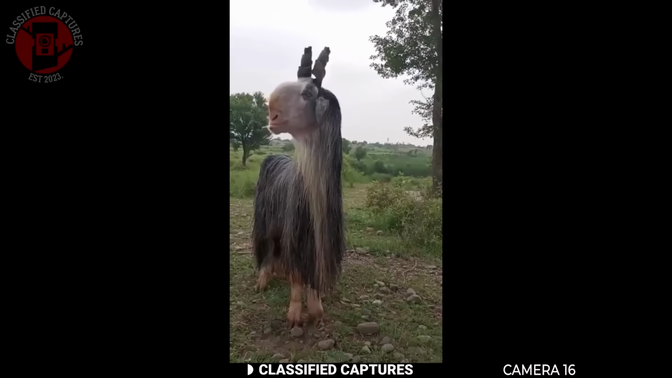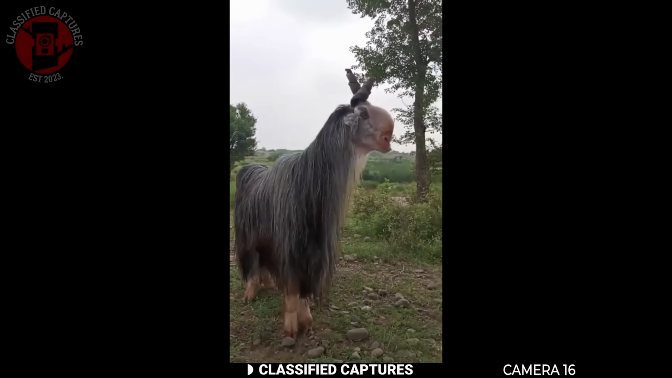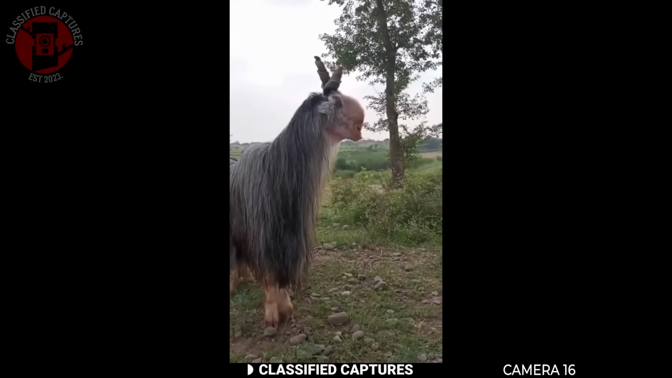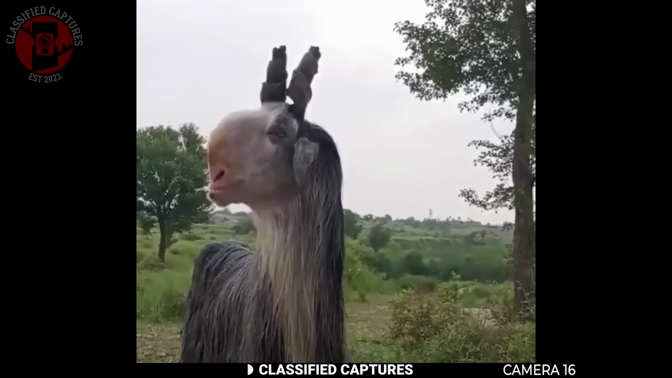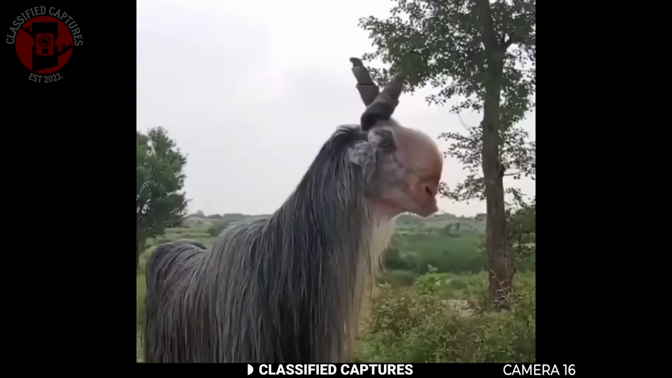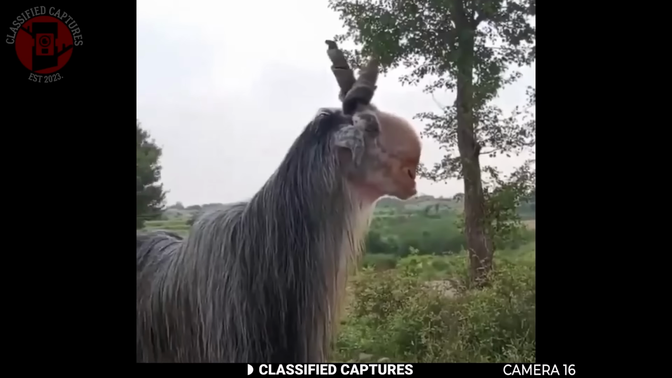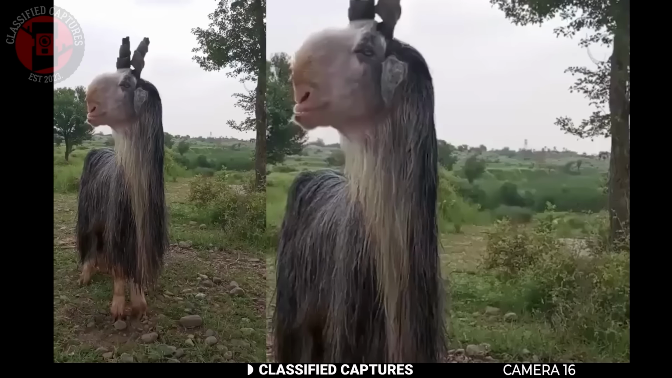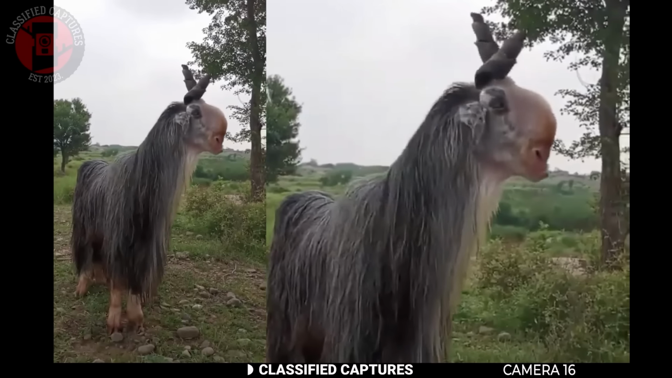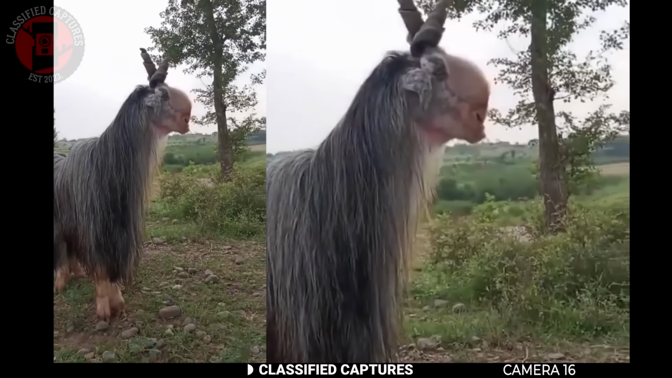Now, what we have here in this clip is honestly wild. A very strange-looking goat-like creature, but it's not your average goat at all. This thing is huge and is easily the size of a horse, but it's got an unusually long neck for its body. On top of its head are these massive twisted horns that spiral like a unicorn's horn. Its face almost looks deformed at first glance, but that's actually not the case. This isn't some mutant or CGI monster, it's a real living animal.